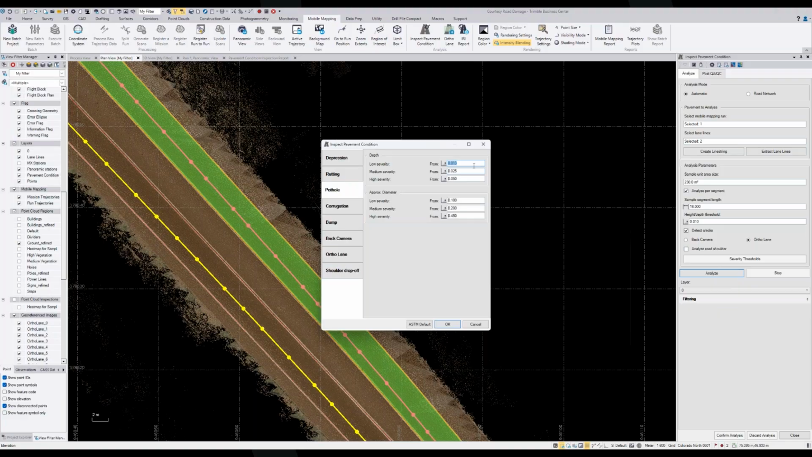So you can change it. You can have your own severity levels. You could say only potholes over 3 feet are going to be high severity, but just keep in mind at that point it's a made-up condition index. It's not technically PCI, and then you can always use this button here to reset to the ASTM defaults if needed.